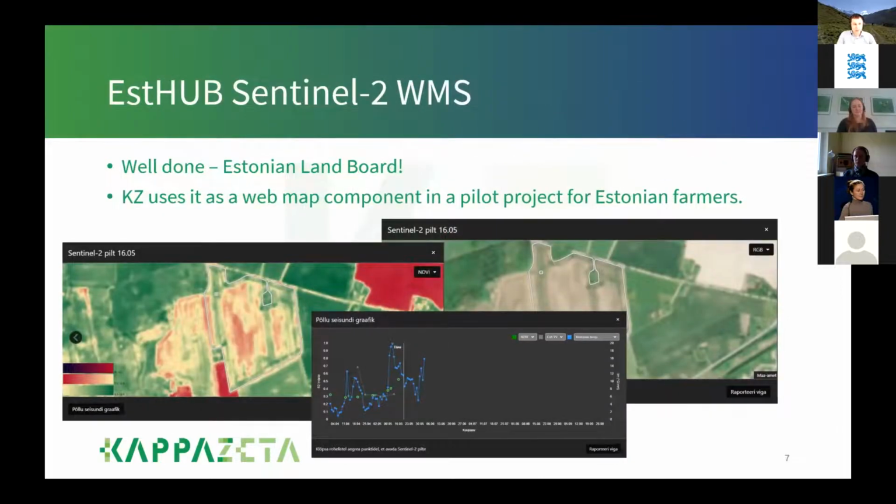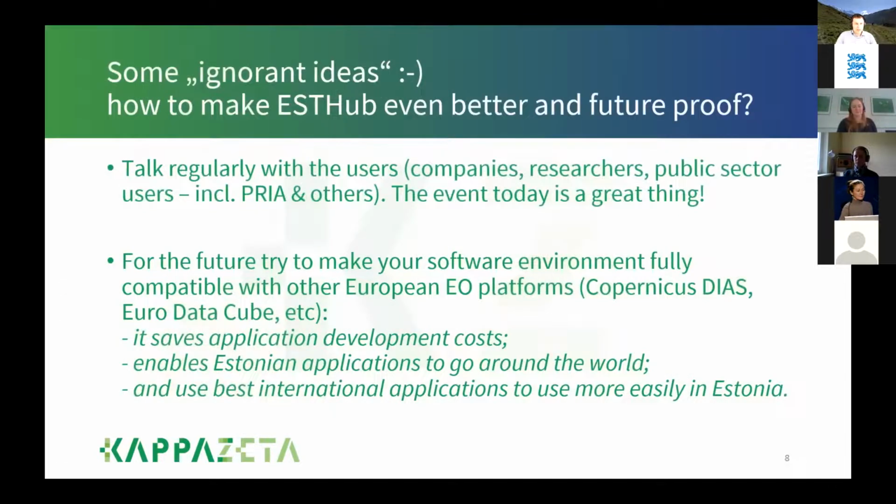Then in February, Maa-amet launched the ESTHub Sentinel-2 WMS service, and it's really good. Our impression is very positive, and we are already using it in one of the pilot projects for Estonian farmers, where we estimate crop harvesting time. We used the visual layer and the NDVI layer from the Maa-amet WMS, nicely referencing Maa-amet, of course. And then we have some further ideas, like how one could make ESTHub even better and future-proof.